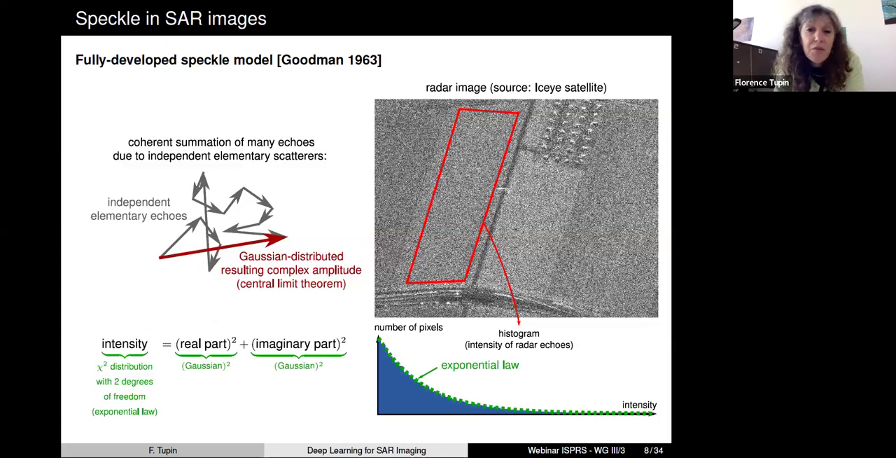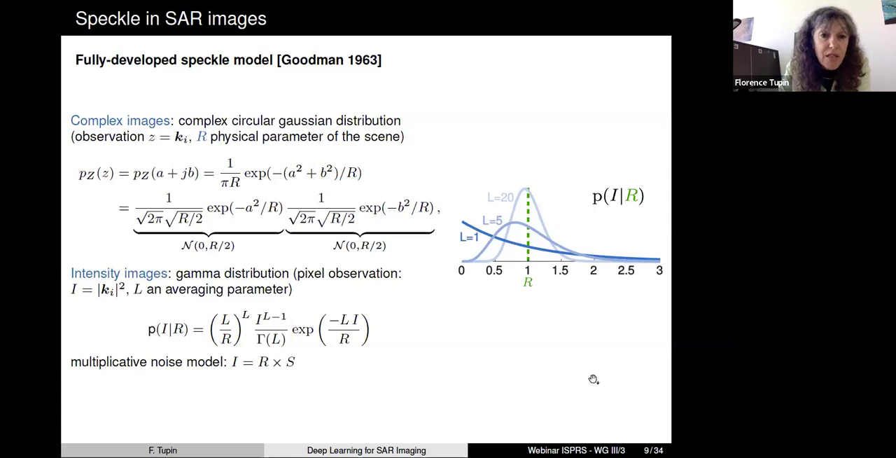And what is very nice is that we have a very old and very well-founded model, which has been provided by Goodman. And this model is telling you that you have a coherent summation of many echoes inside your pixel, and that you will have, for the real part of your electromagnetic wave, a Gaussian distribution. You will also have a Gaussian distribution for the imaginary part. So you can predict that you will have this exponential distribution for the intensity that you are observing for this field. So it provides you a very useful distribution, as you can see here.